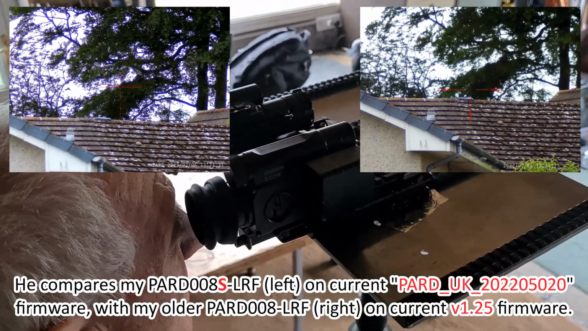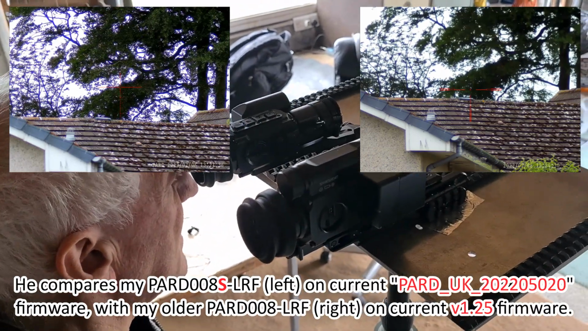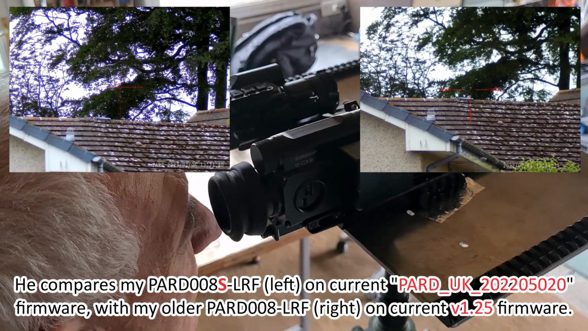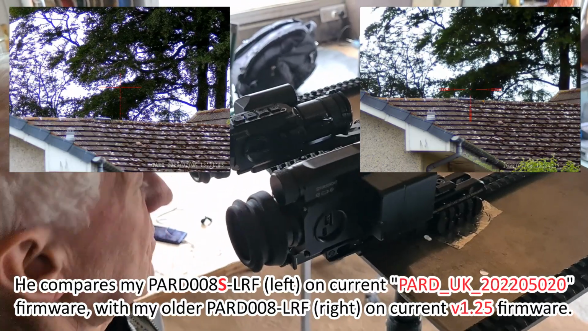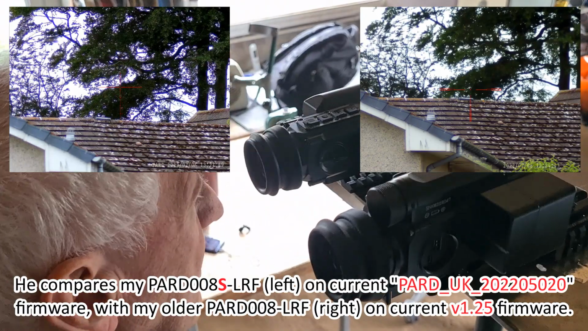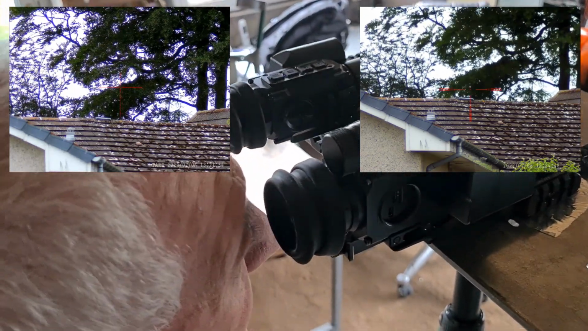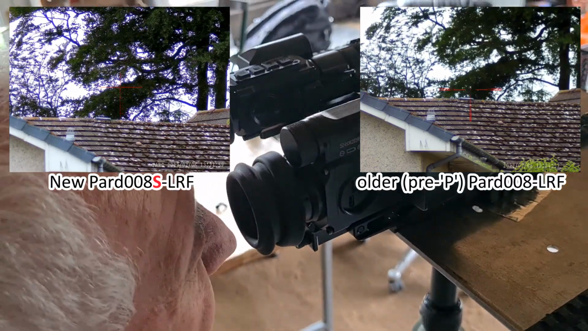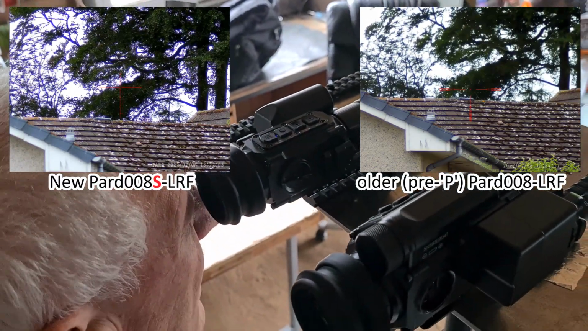Okay, I'm not seeing any detailed difference. When I look at the air brick, I can't see any more detail with one than the other, which is really what it should be. Yep. There's a bit more colour saturation. Colours are more saturated, that's the correct term, on the new one than in the old one. Although I think I prefer that the colours in the old one are still a bit more natural. That's a personal preference. I think some people might like it the other way around. So the newer Pard looks a little bit more vivid, does it? Yeah, I would say so.